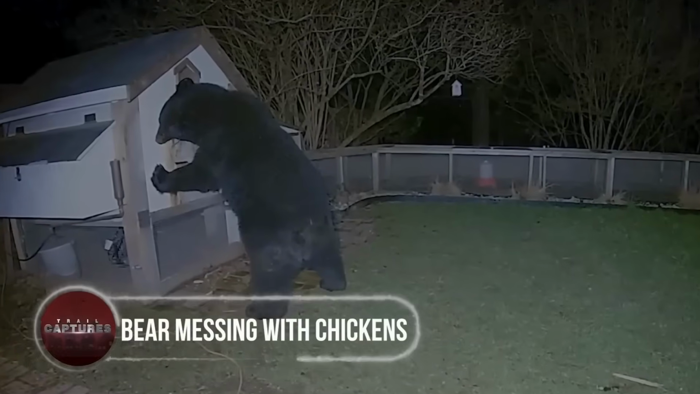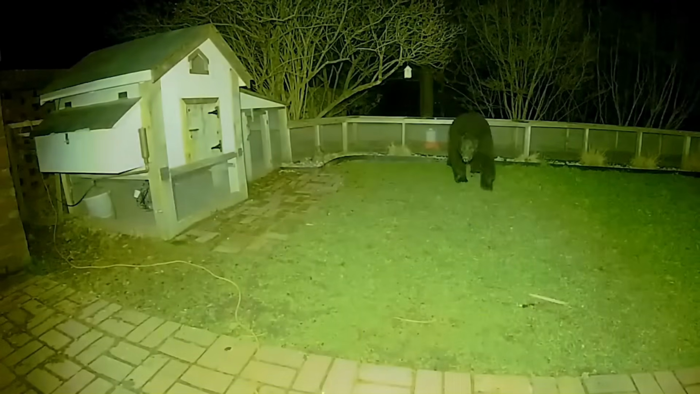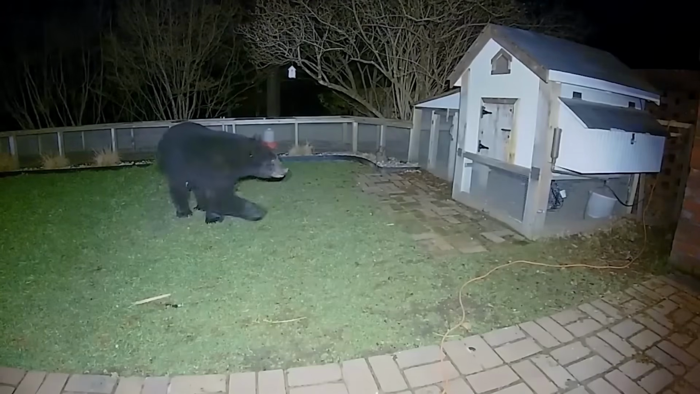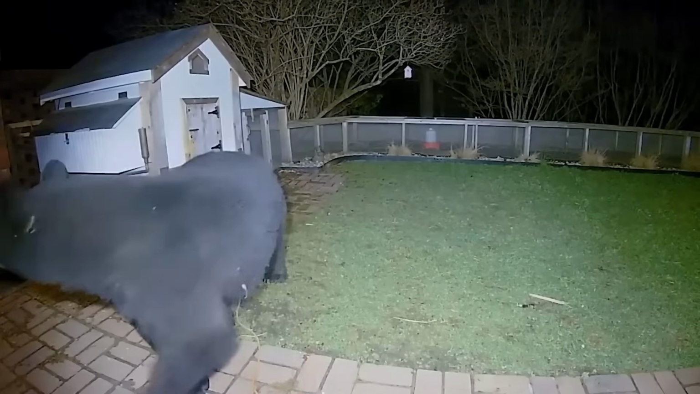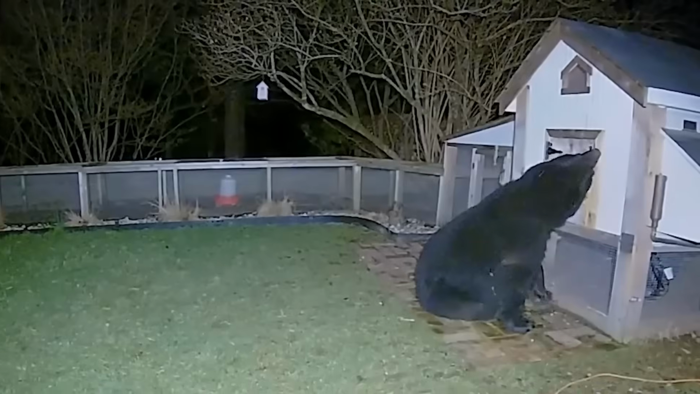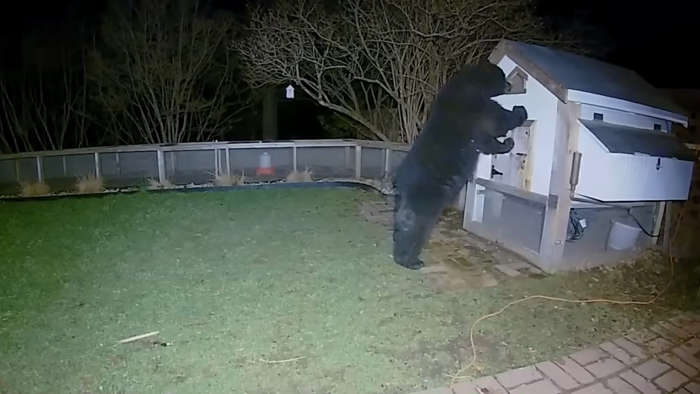Bear messing with chickens. A black bear was captured on camera in this homeowner's backyard. When he decided it was safe to proceed with his plan to rob and interfere with the chicken coop, he first began by scanning the area to see if anyone was on the property. He approached the wooden coop gently, smelled about, and attempted to open it. As soon as he realized he couldn't open it calmly, he raised up on his hind legs to see if there was an opening.